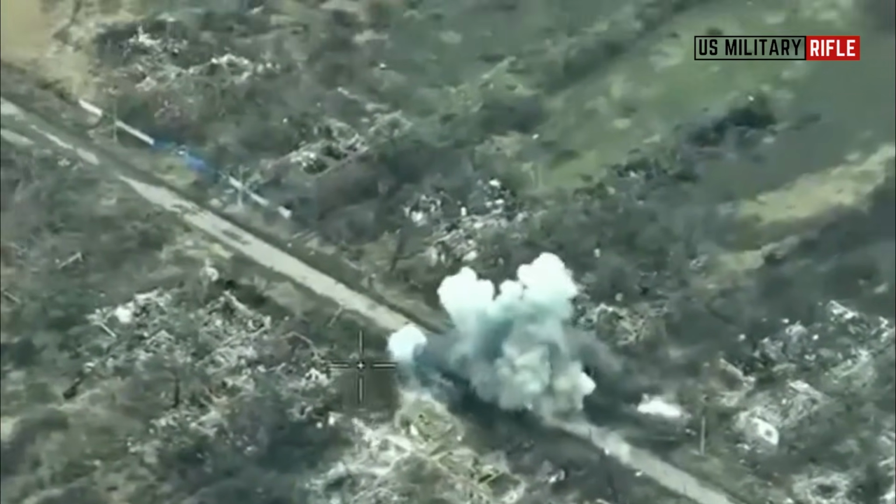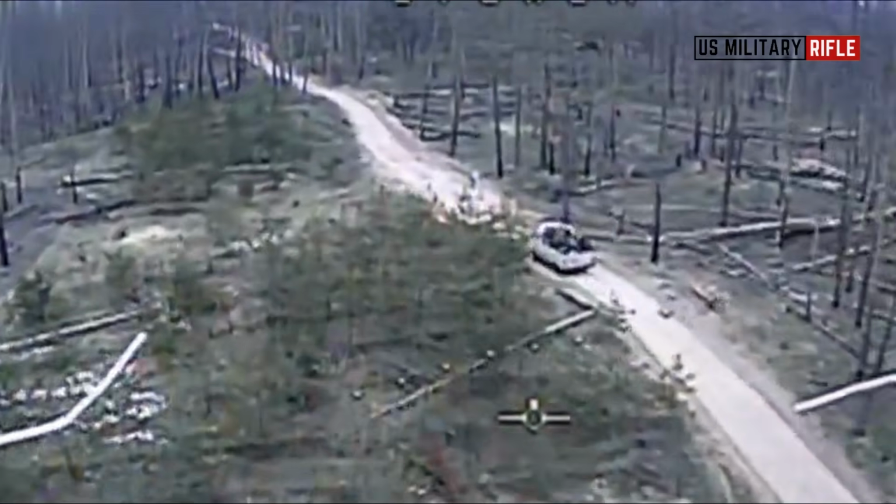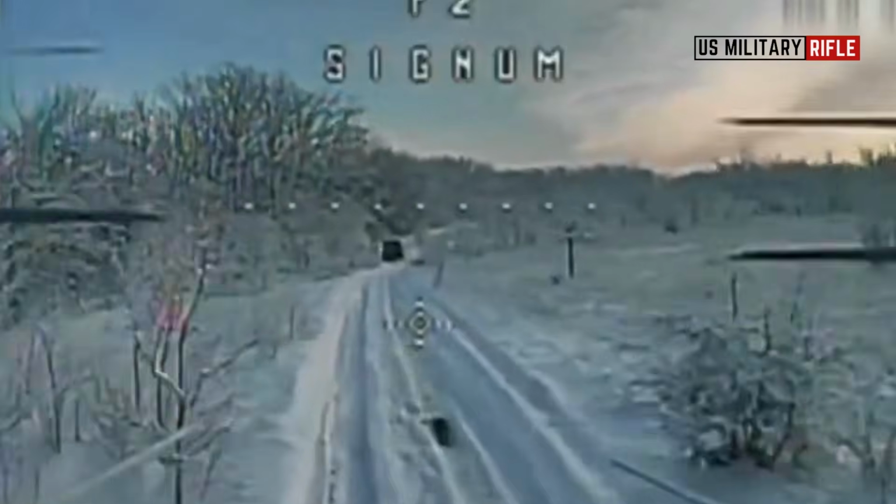In the opening footage, a Russian vehicle, described by the operators as a convertible, is seen speeding down a dirt track toward the front. The vehicle appears to be open at the top, carrying several soldiers hoping to reach the cover line before detection.